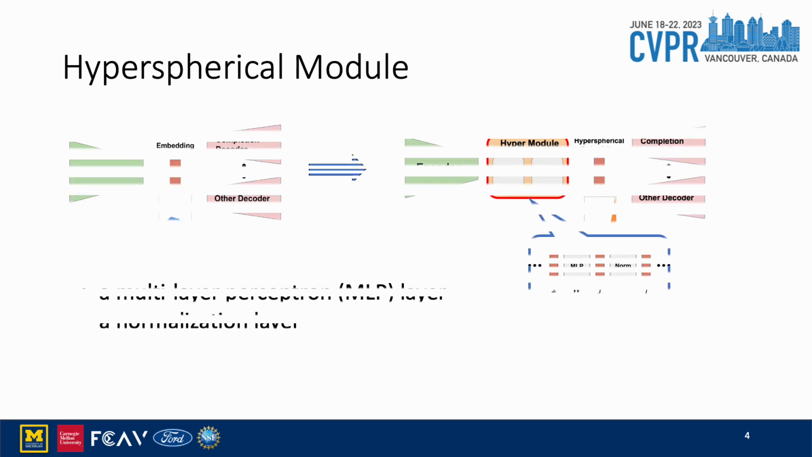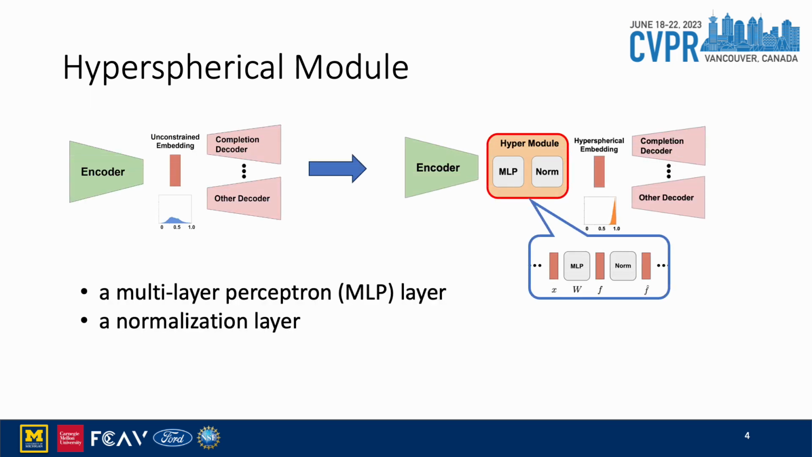Our hyperspherical module consists of an MLP layer and a normalization layer. We take the L2 norm of the embedding after the transformation from the MLP layer. We insert this module after the original embedding in the baseline models and use the hyperspherical embedding after the module for downstream tasks. On the right, we show the equation for the hyperspherical embedding, where F is the embedding after the MLP transformation, and F hat denotes the normalized embedding.